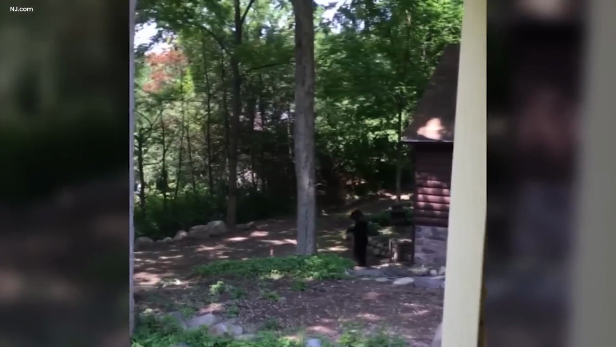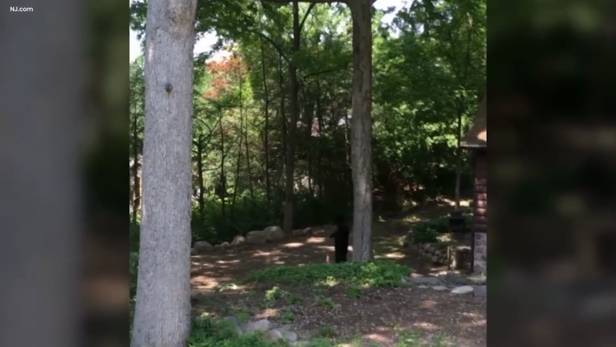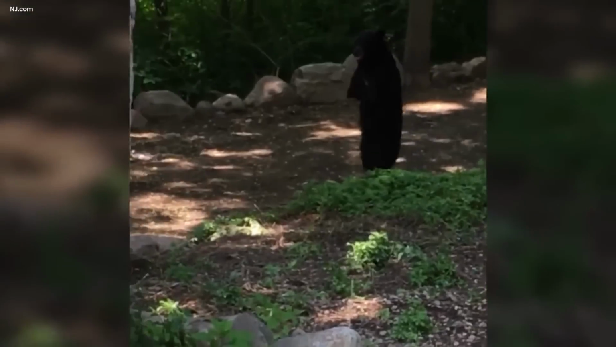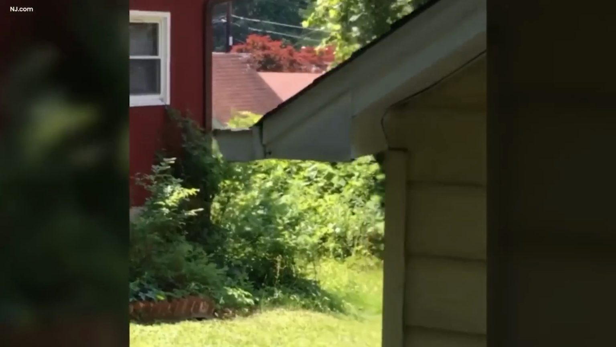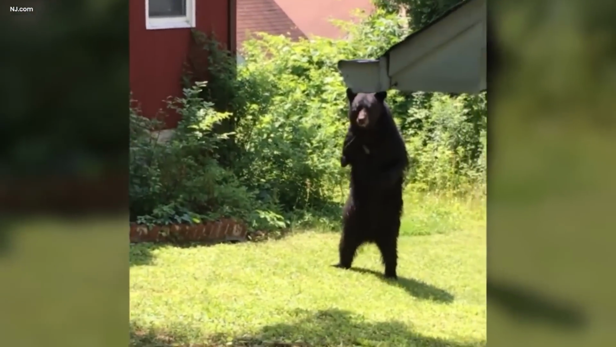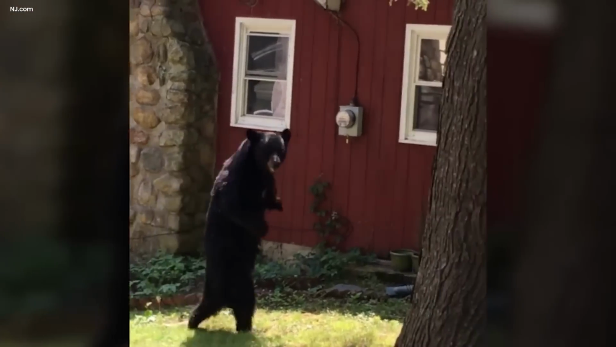Bipedal bear. Even for bears, walking on the back legs appears to be more efficient than doing so on the front legs. On June 22, 2016, locals in Oak Ridge, New Jersey, reported seeing this bear multiple times as it was observed moving around on just its rear legs.